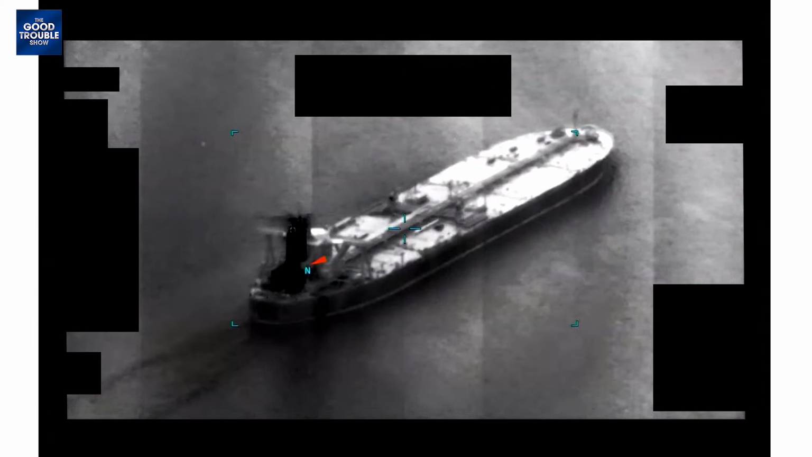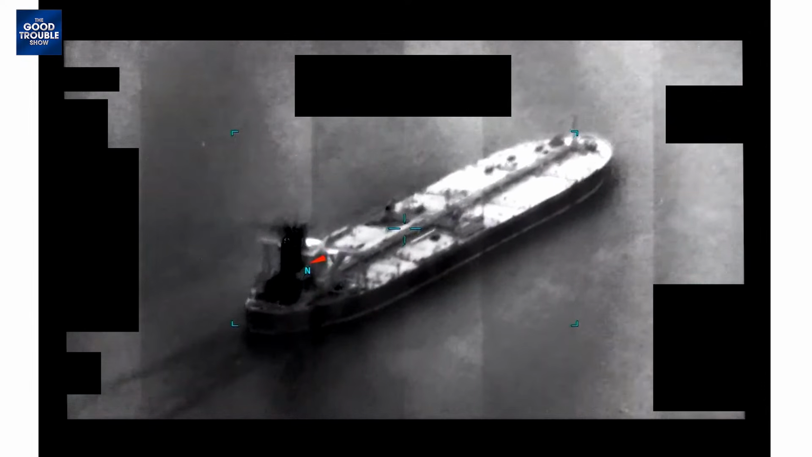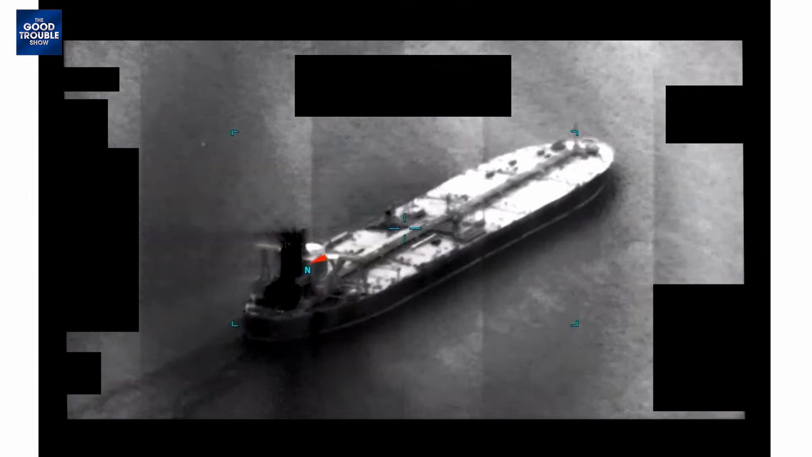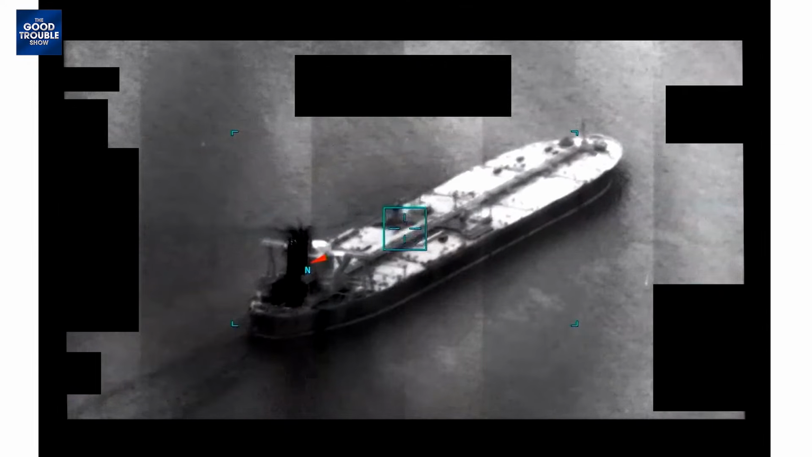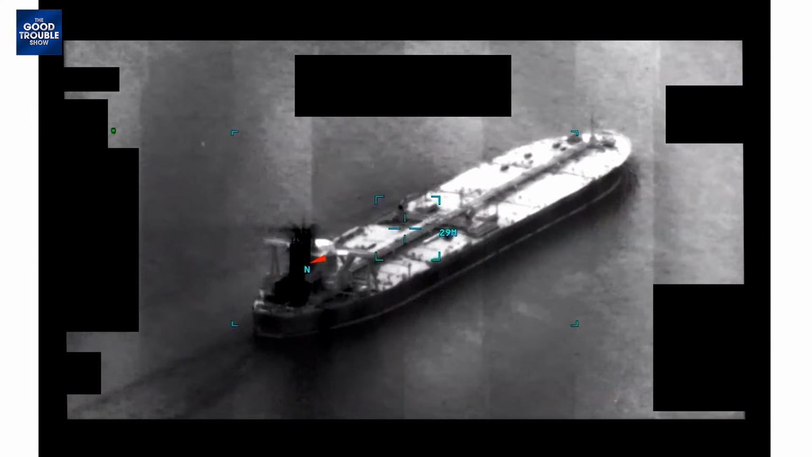Says longest ascent climb. Sorry, go ahead. Oh no, I was joking that that's a boat, and then it zoomed in. I said yes, I was right. I was making a silly joke. So I see a boat, but I don't really...